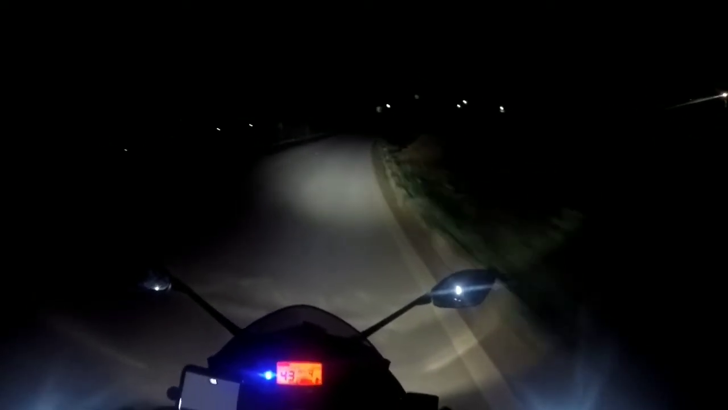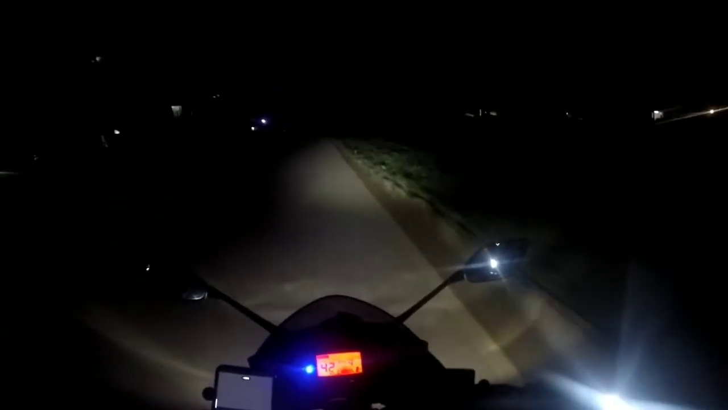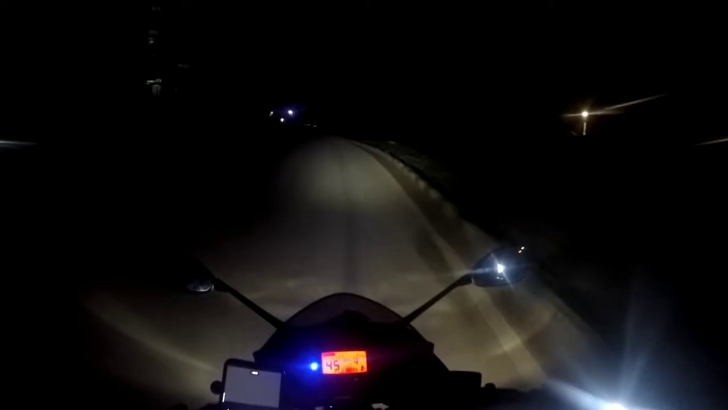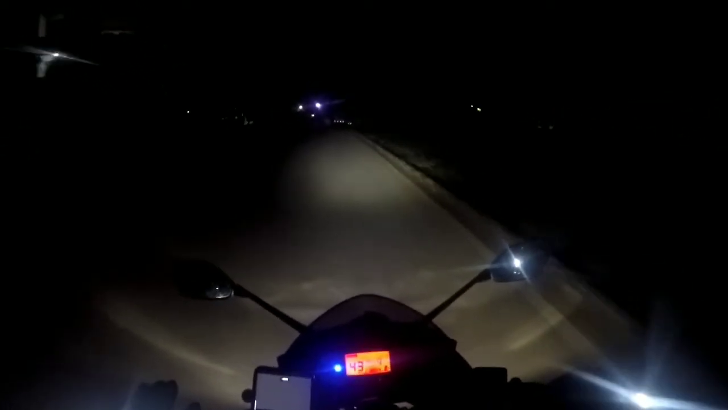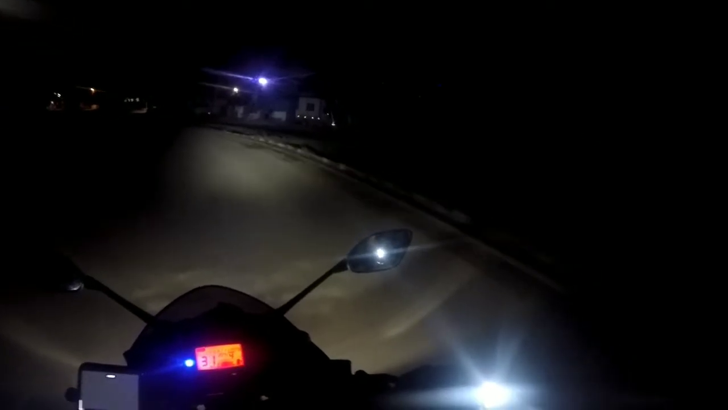You may be distracted by these lights on the side ends. I connected those lights in such a way that when the high beam works, only then the side lights will also work. I have designed it like that. Oh my god, donkey. Oh, it's not a donkey, it's a horse.